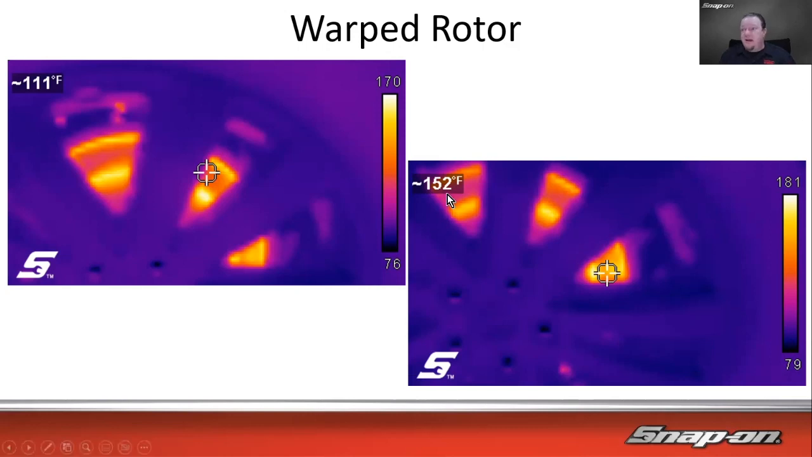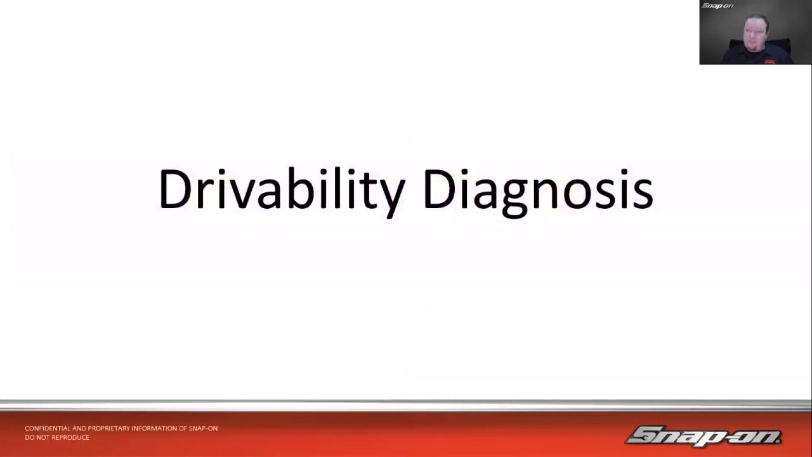And sure enough, it's not a huge temperature difference. But you see right here, that part of the rotor, 111 degrees Fahrenheit, go down one spoke on the wheel, you get 152 degrees Fahrenheit down the other side. So it's a 40-degree difference from two different parts of the rotor. So that's definitely showing me that warpage there. So I thought that was kind of neat, little way we can do that.